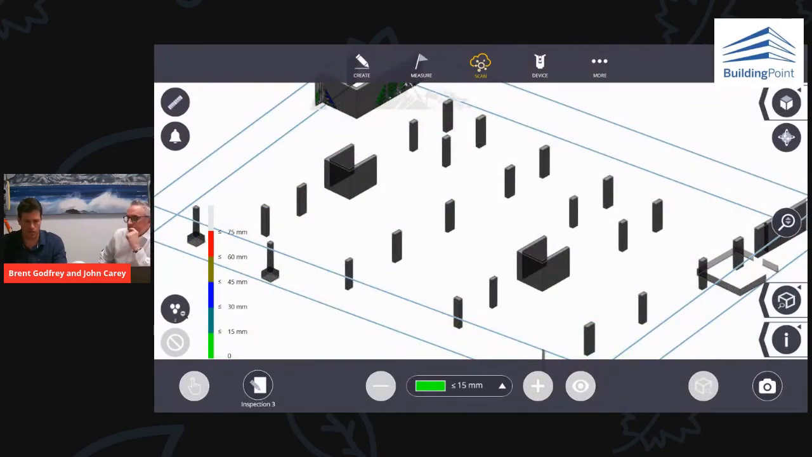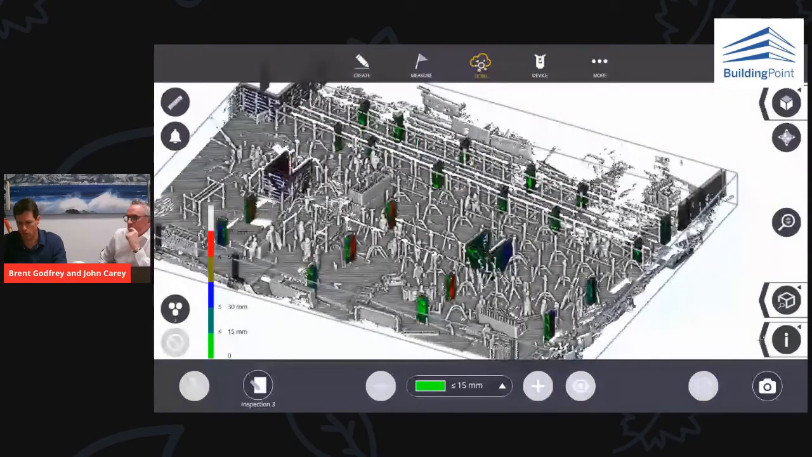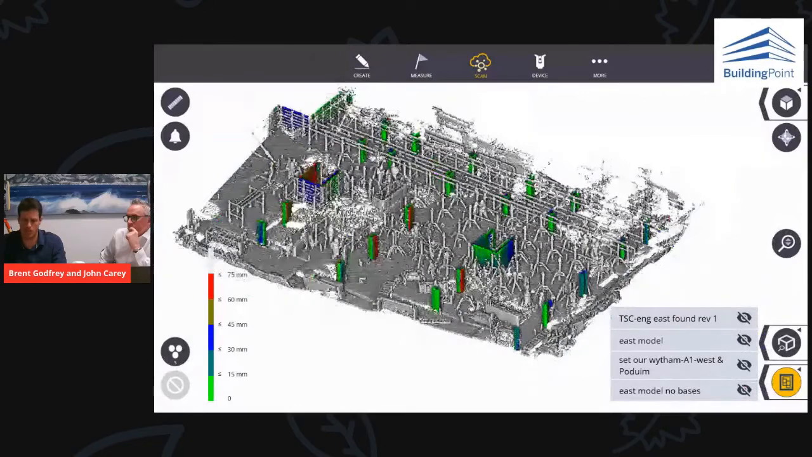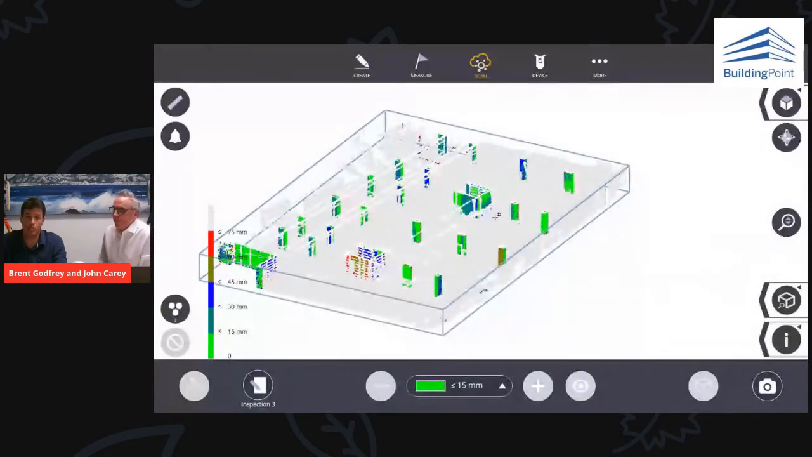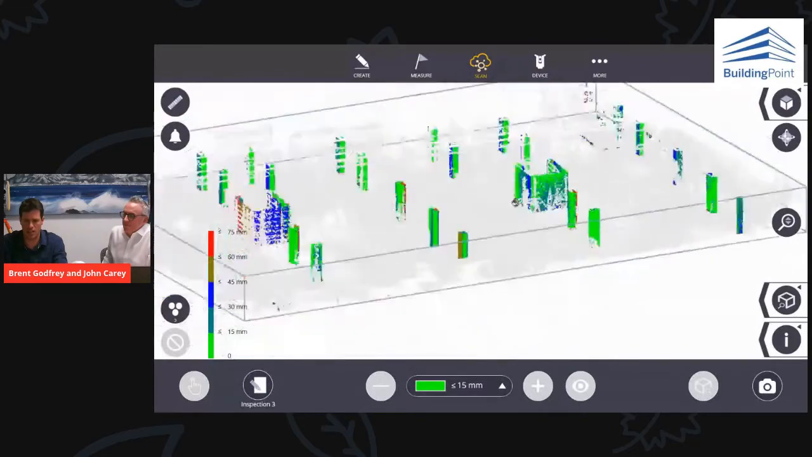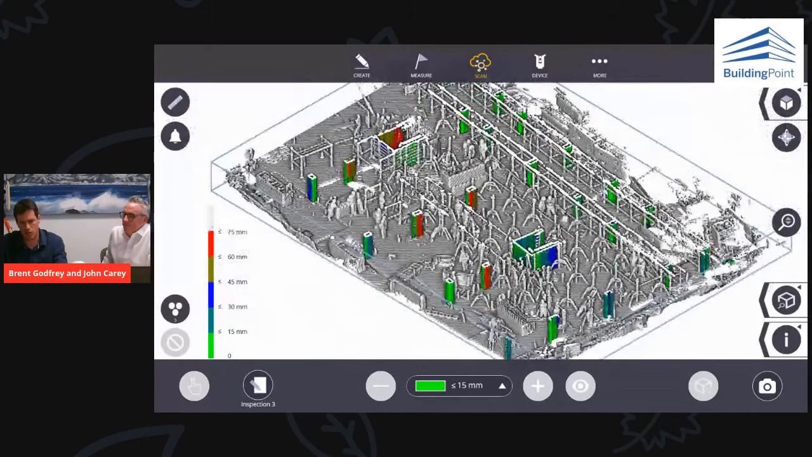What I'll do is I'm just going to change my point cloud density, and straight away I'll turn my model off also, just to help visualize, see the points clearer. And there I can see all my columns that were in there, and I can see how they compare to the design. I've got my scale bar here on the left-hand side, and it immediately stands out to me. I've got 1, 2, 3, 4 columns which are sitting between 60 and 75 millimeters out of position.